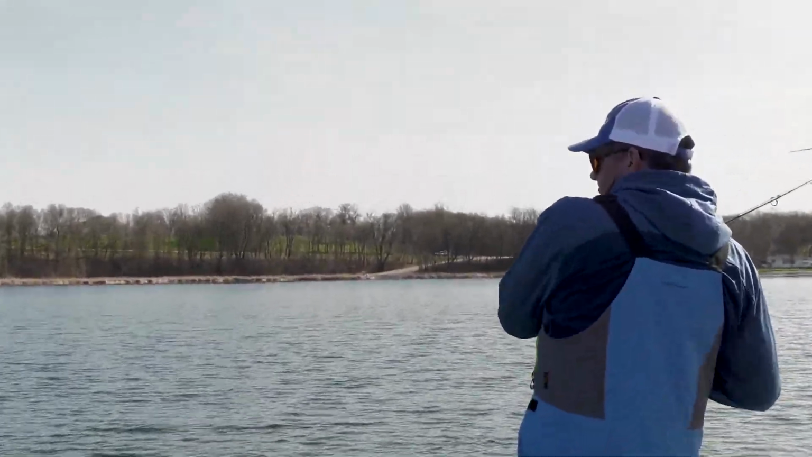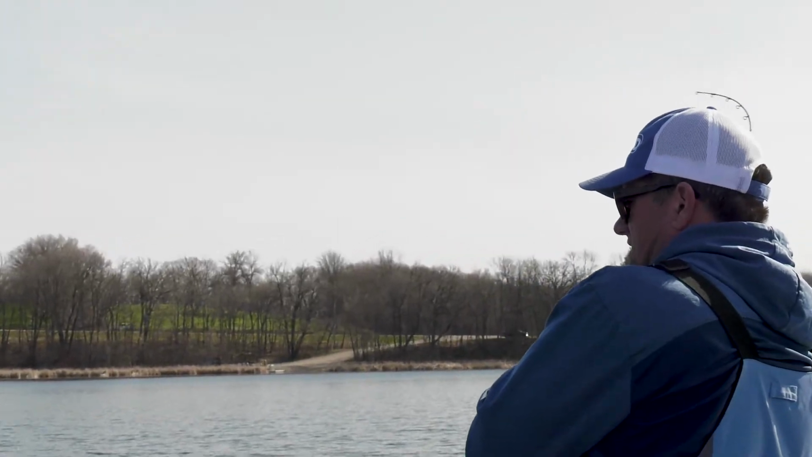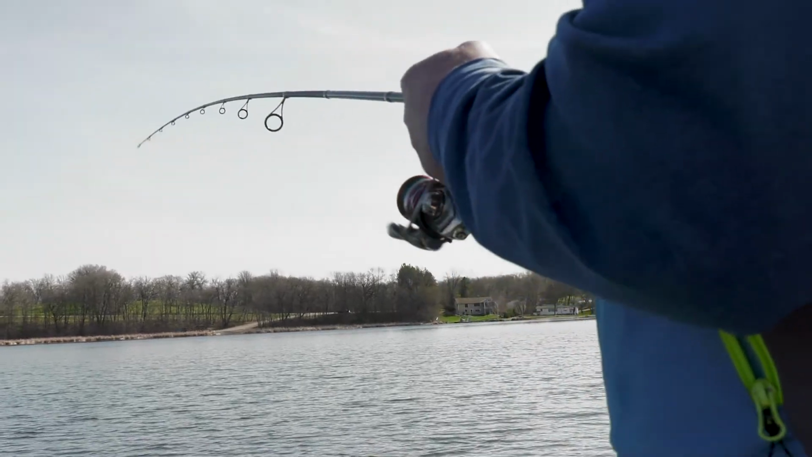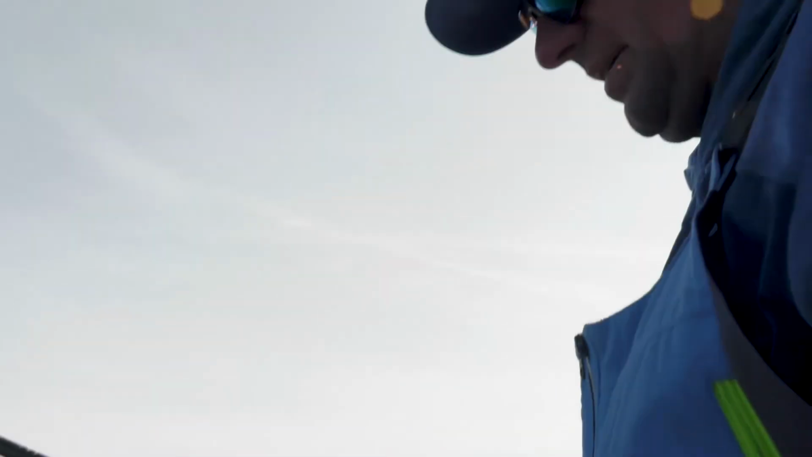There he is. There you go. Fun stuff. No matter how old you get, you never get tired of a bobber going under, you know what? Definitely not. Oh yeah, look at here.